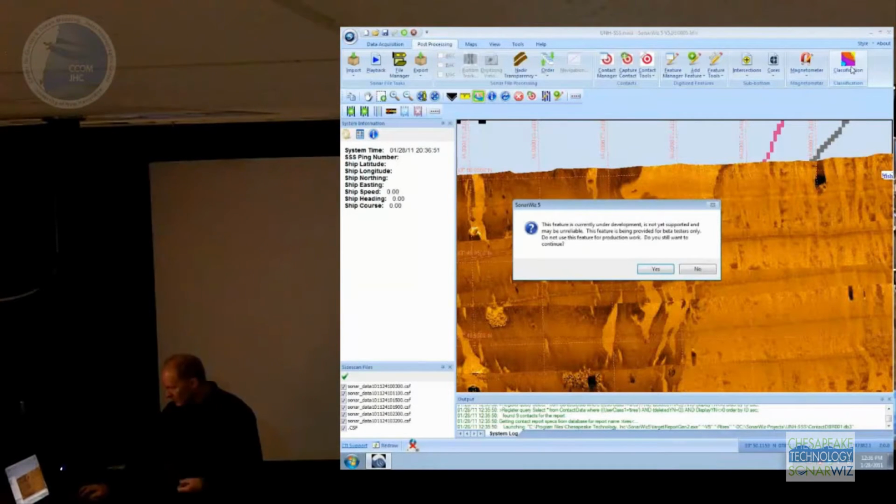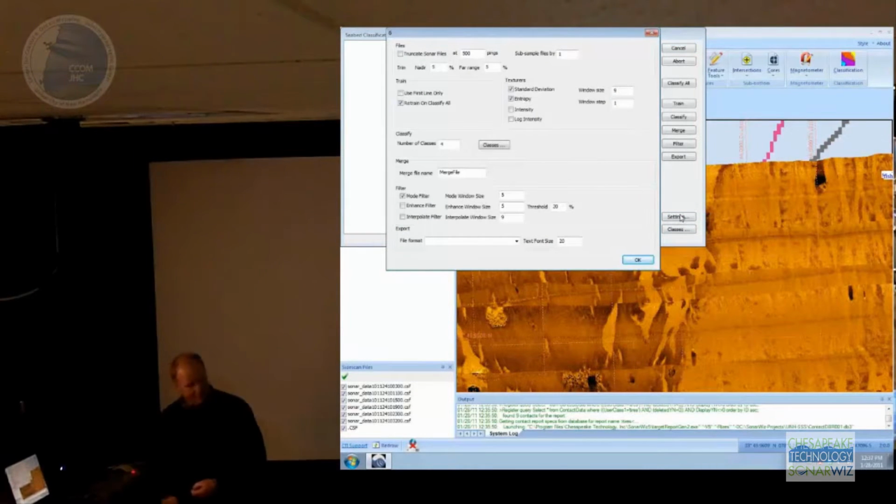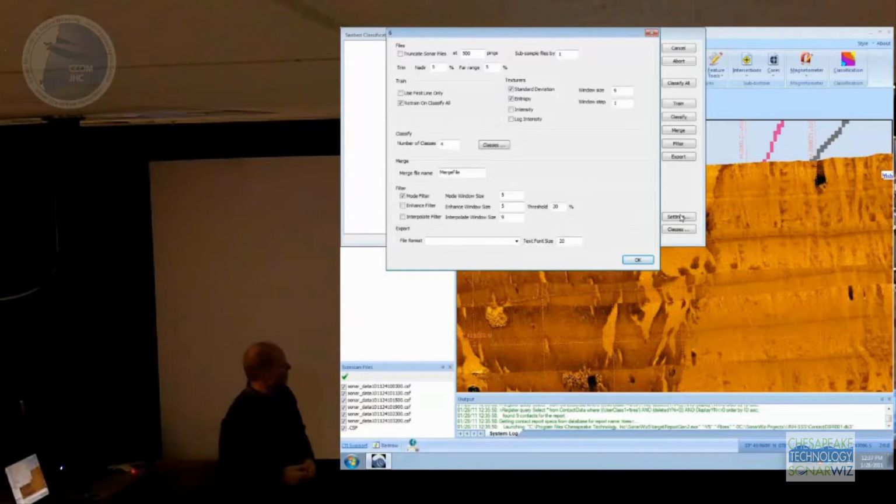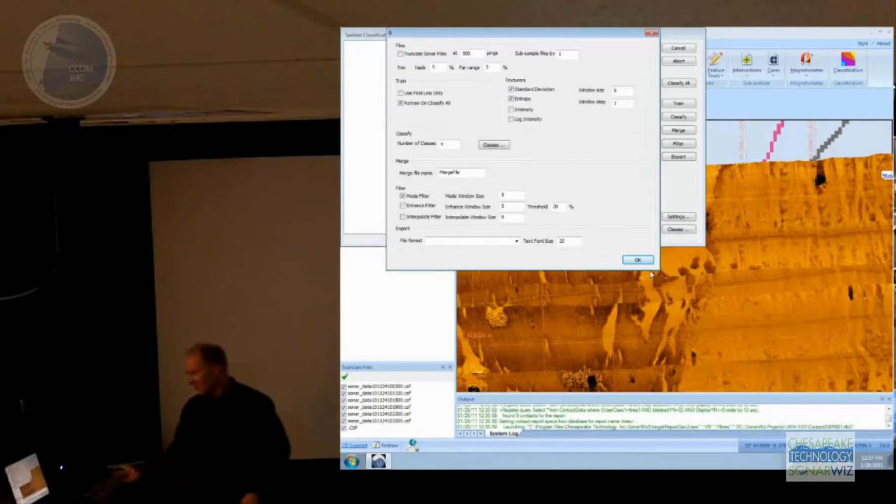I'm going to just briefly introduce the classification product here. Again, you get this warning when you click on the classification button because it's definitely not done yet. But the idea is we're using something called a grey level co-occurrence matrix, which I guess is used to look at pictures of your liver. But it lets you set up the number of classes that you want to try to find in the Sonar mosaic, and a bunch of settings for which attributes you're going to try to classify on. So the two default ones, I think, are standard deviation of the amplitude and entropy. They seem to work pretty well.